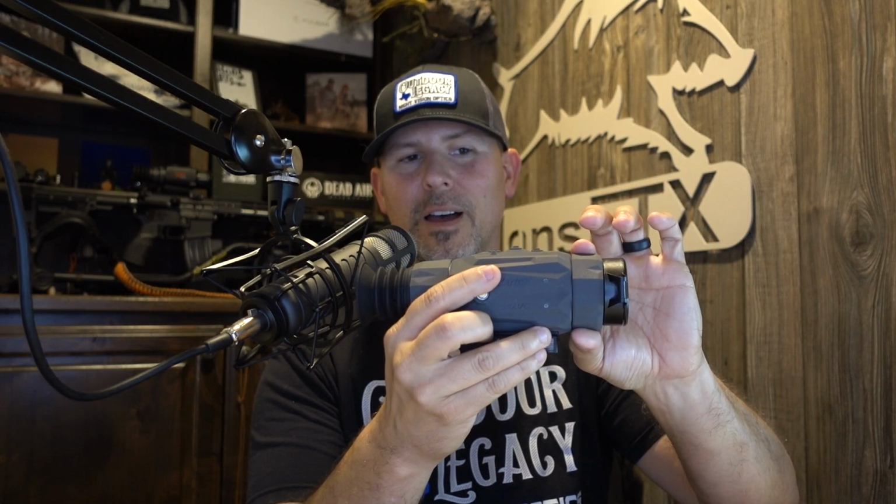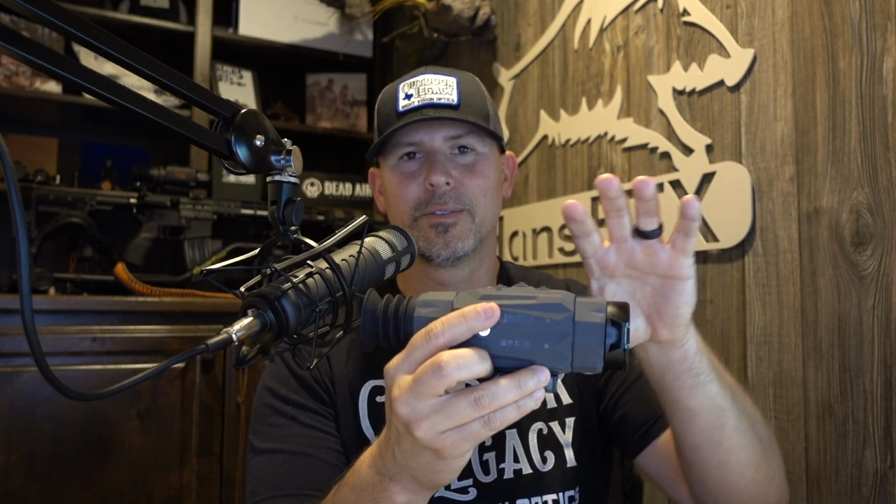If you wear corrective lenses, glasses, whatever, you want to focus the image here first to your eye prescription or whatever. All of us are somewhat different, but focus that first, then you turn and focus your objective lens right here. So very important.